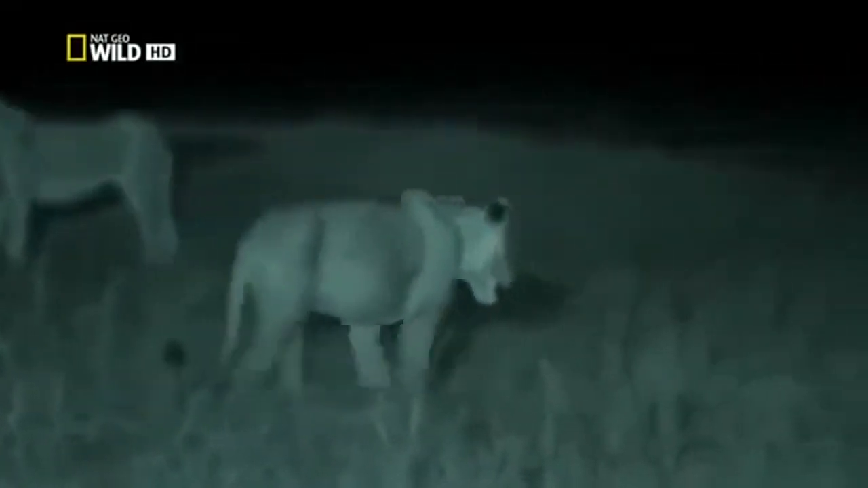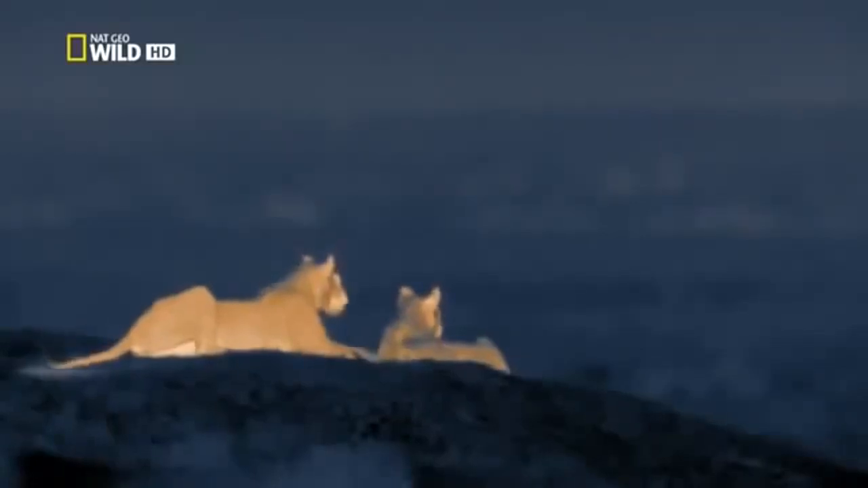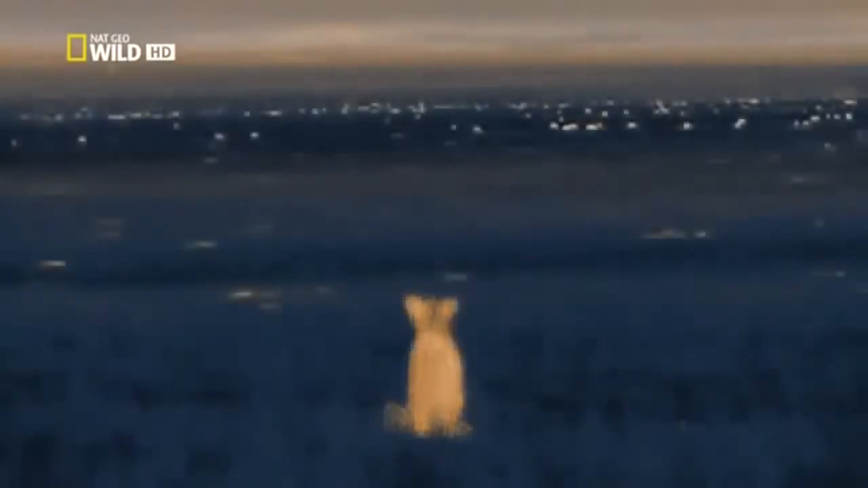For her and her sisters to survive, they need to get away from their greedy brothers. But there's no going back home now. The Pride already has enough adult lionesses. These cubs will have to find their own way in the wilderness.